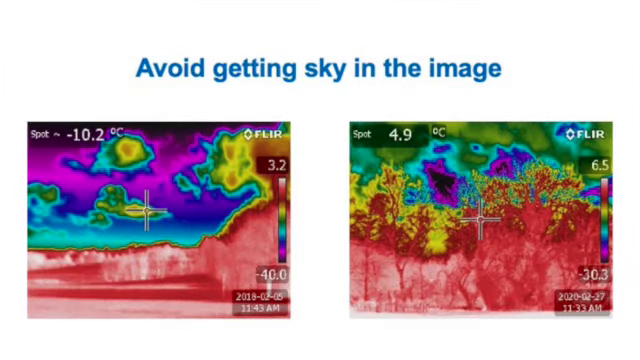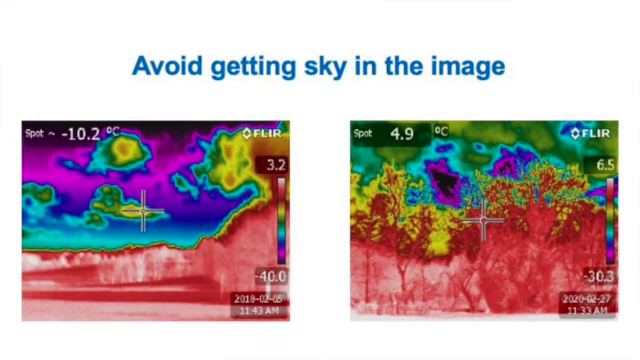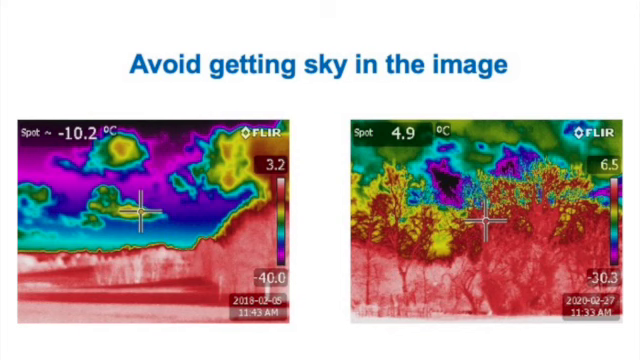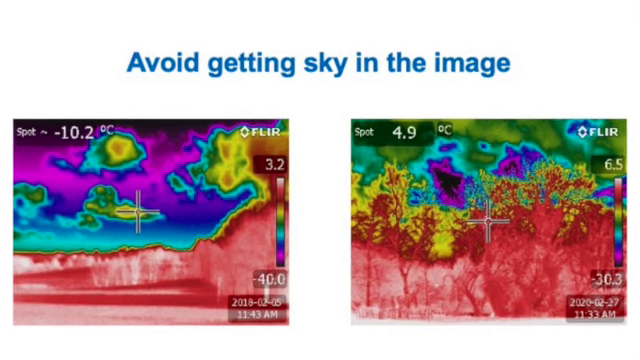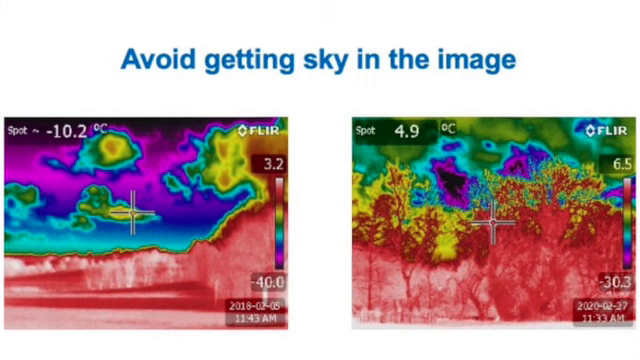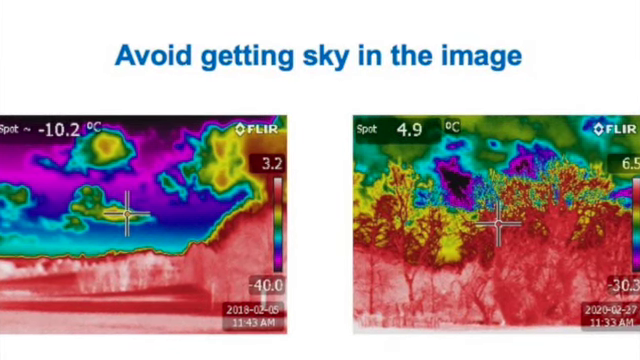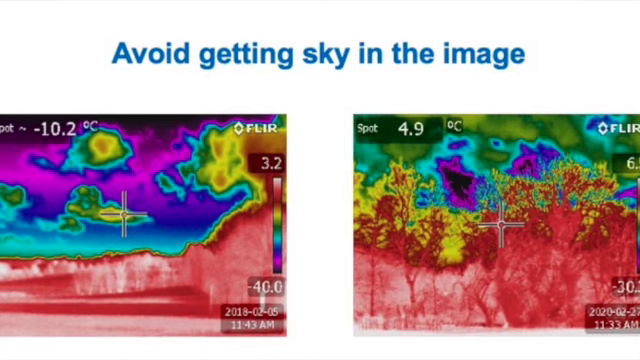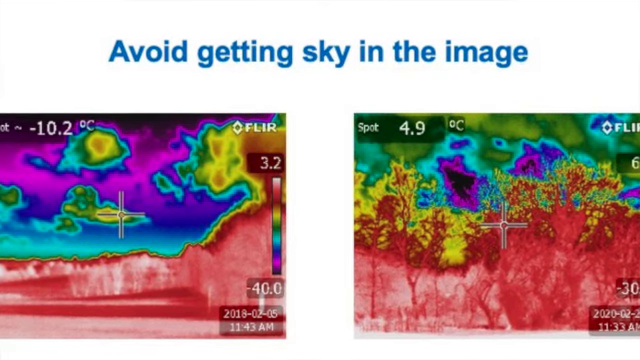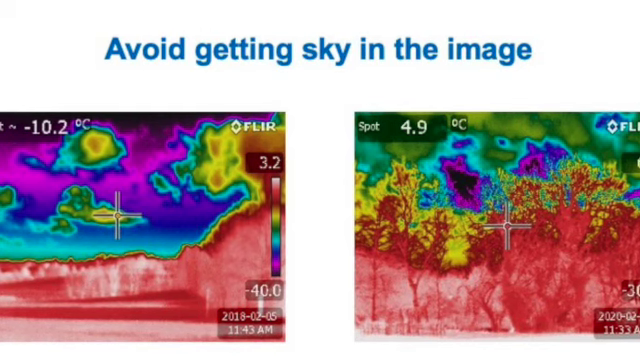It's also best, if you can, to avoid getting the sky in the image, because if the sky is clear, we're actually seeing out into space and it's incredibly cold out there. The thermal imaging camera will register these cold temperatures, and this will tend to mask the finer temperature differences on a building that we're surveying, which will make it harder to identify small-scale heat leaks around windows and doors.